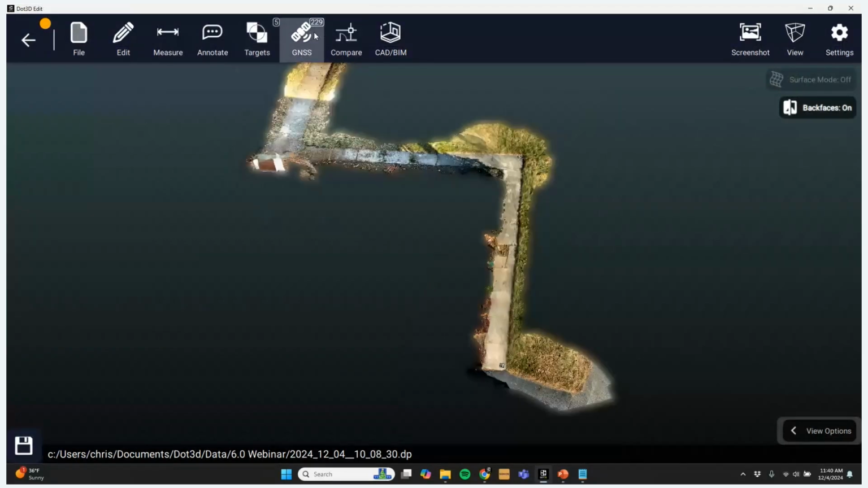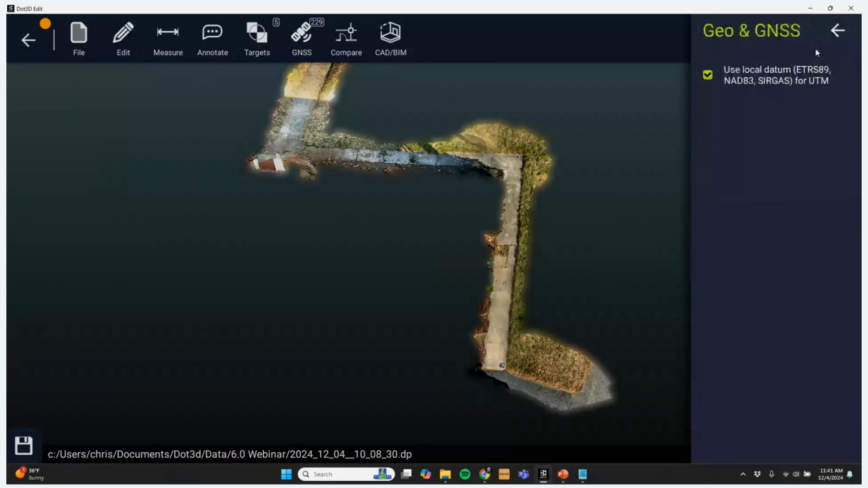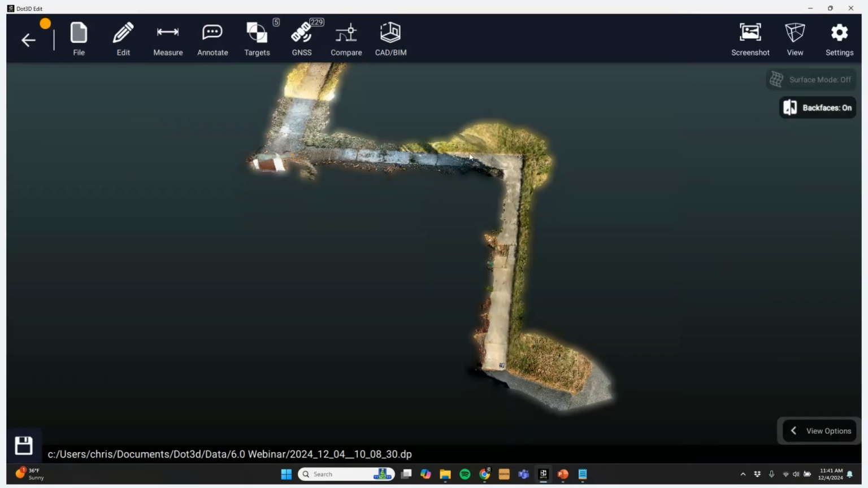The GNSS tab is now available up here. If you've utilized it, you will see that button pop up. To turn that feature on, you go to Settings, GNSS and Geo Settings. I'm actually not seeing the setting I wanted to show here because I'm running a Dot3D Edit license. But within GNSS and Geo Settings, you can turn on the Trimble DA2 if that's something you're utilizing, or you can turn on what's called your iOS location service or your Windows location service if you have a signal that you're utilizing from your device internally. That's what we had turned on during the scan.